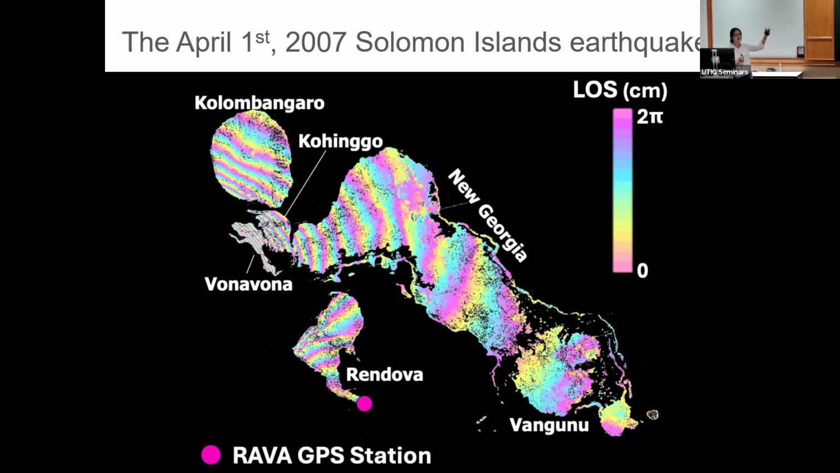And you can see that there are many, many fringes here because it's a large earthquake. It caused a meter level of deformation here. And you can also start to see that in the Vona area, where you're closer to the epicenter, the fringes become denser, right? That just means the rate becomes higher and higher as you move closer to the epicenter.